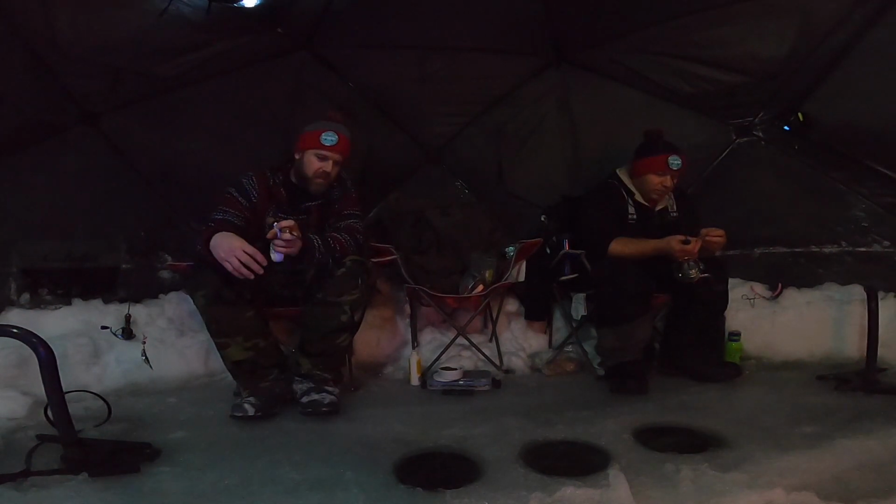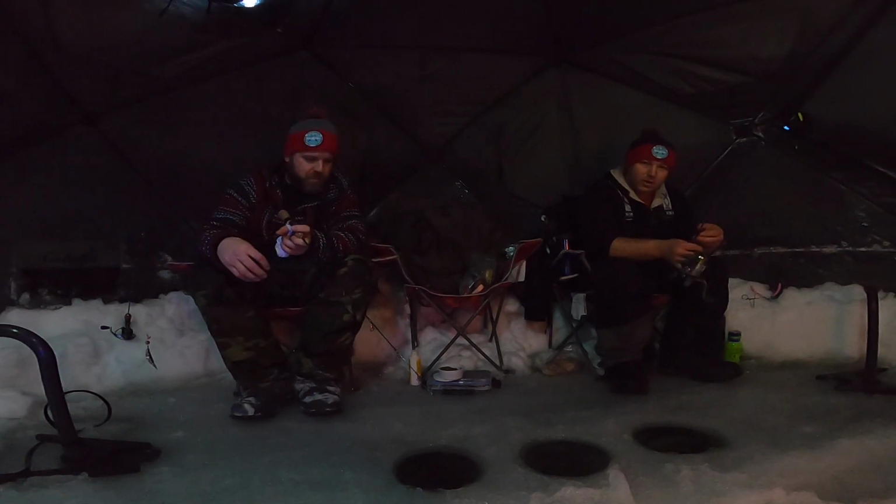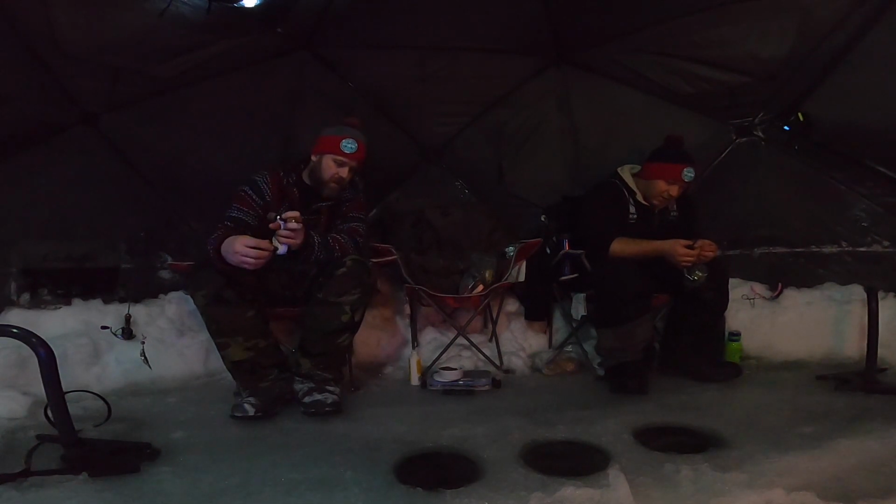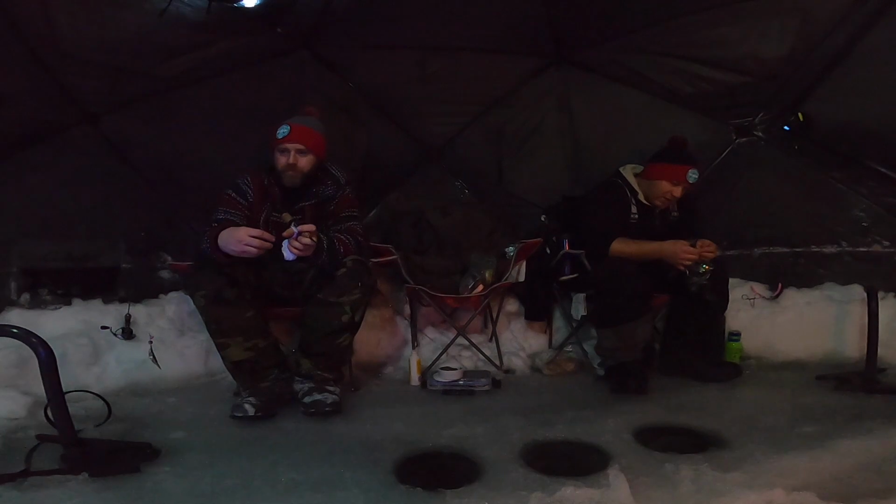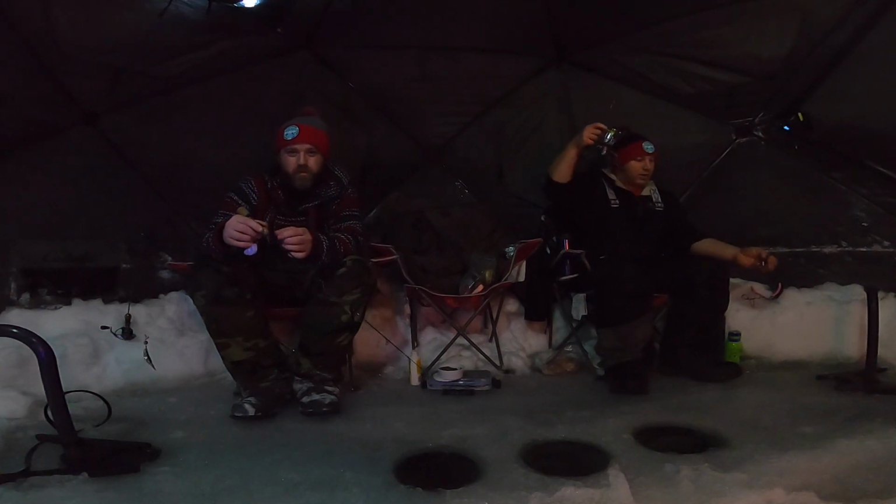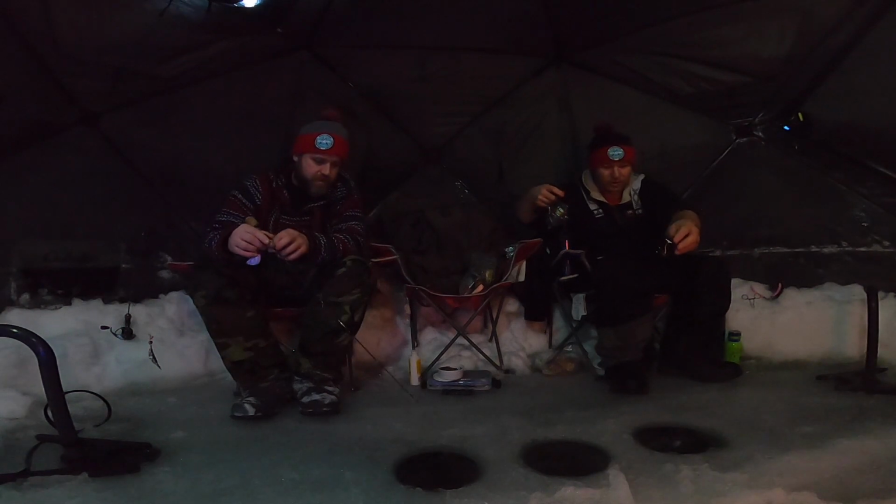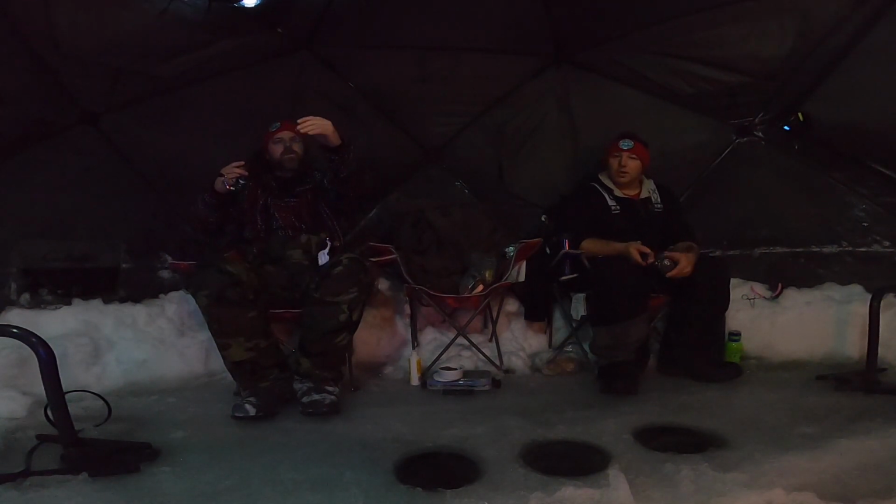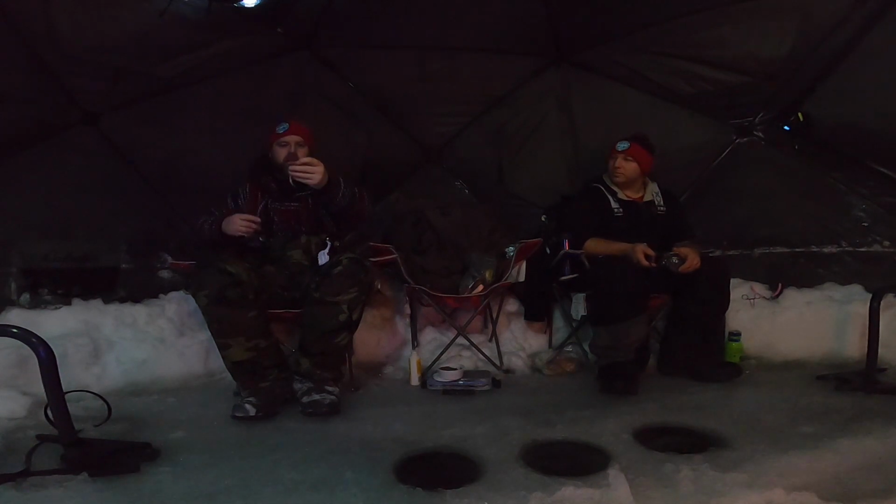So what we're using today are basically little flutter spoons tipped with minnows with a stinger hook on them. And basically our go-to type of lure for the season. So the other thing that we'll have set up is the dead stick.